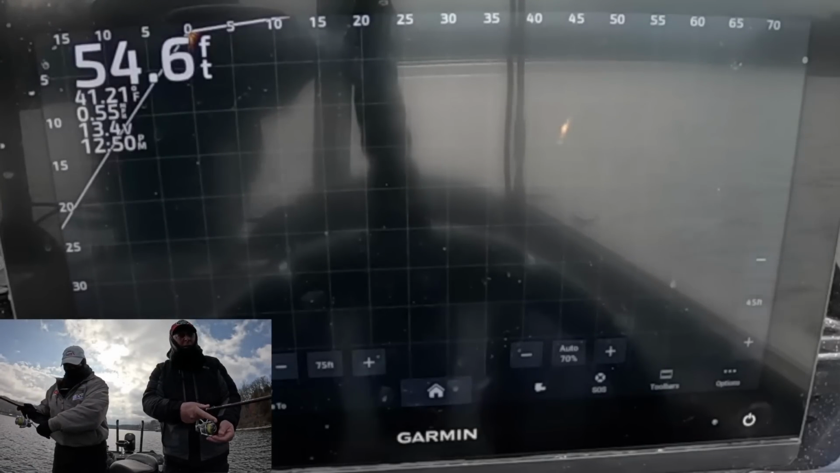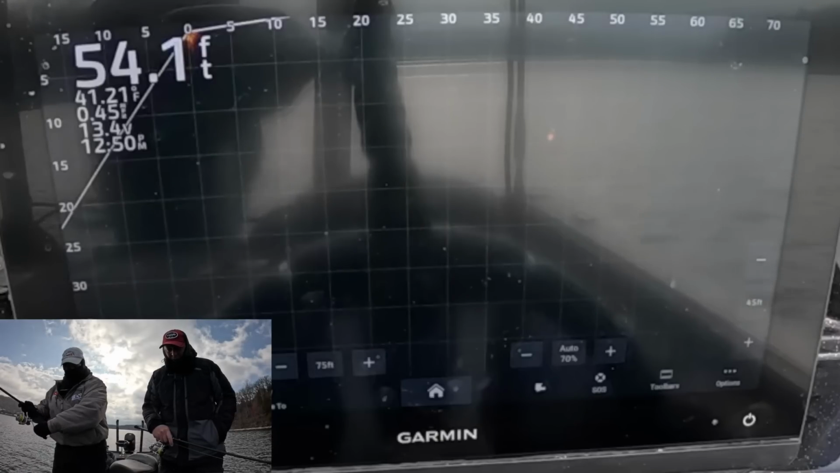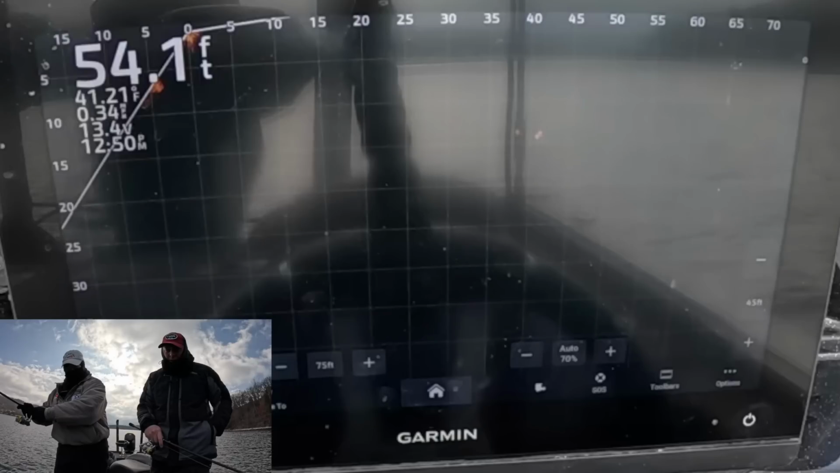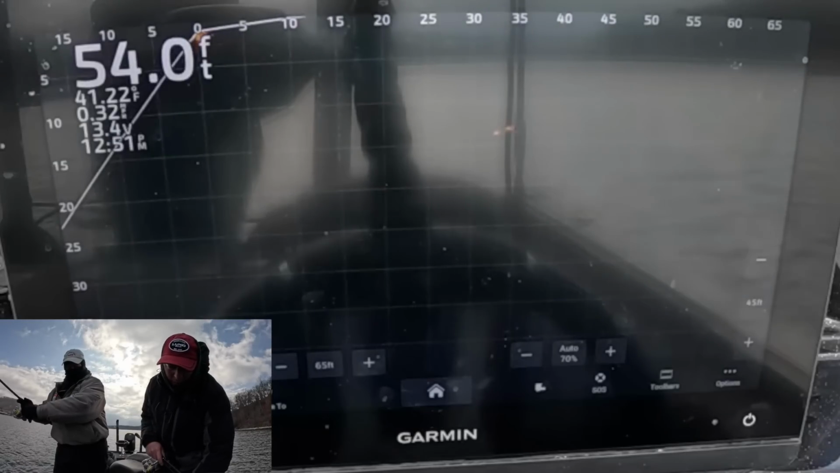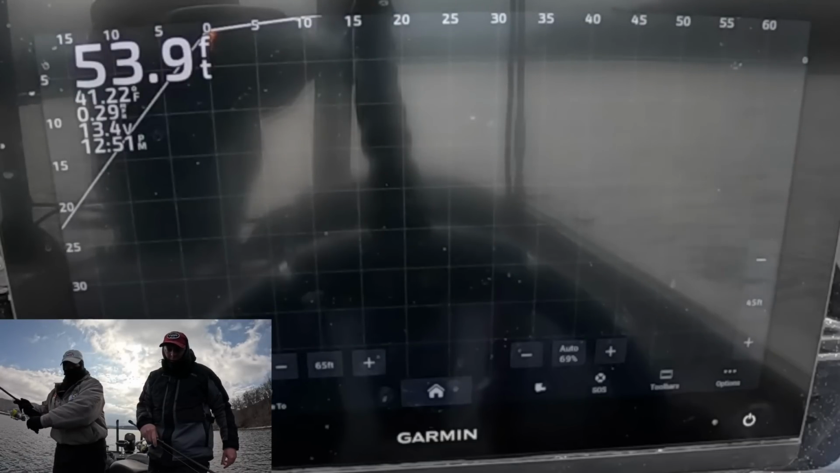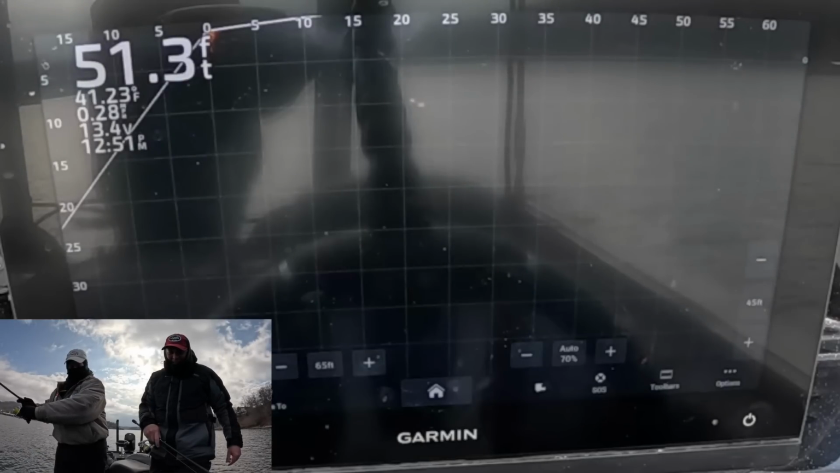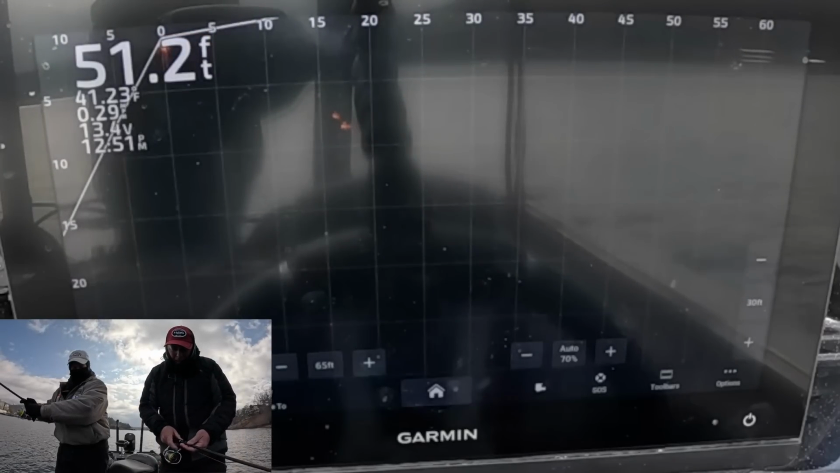There you go. Down there now. Oh, come on, come on. Come on. Swim a little faster. Boy, look at him forward. He's right there.